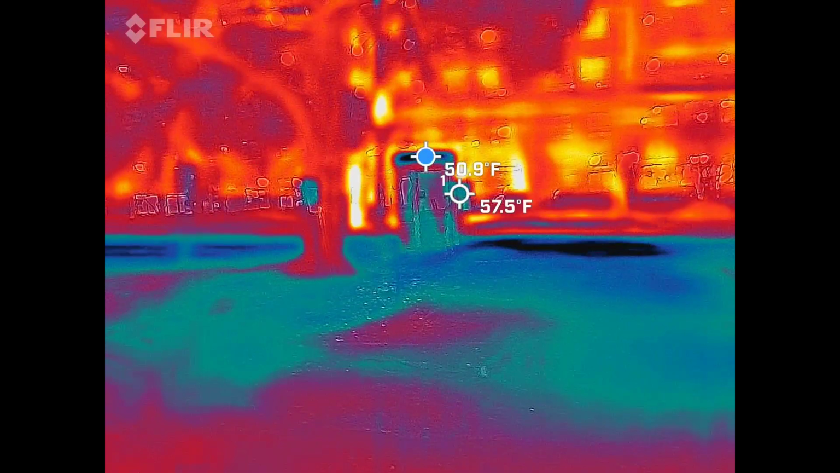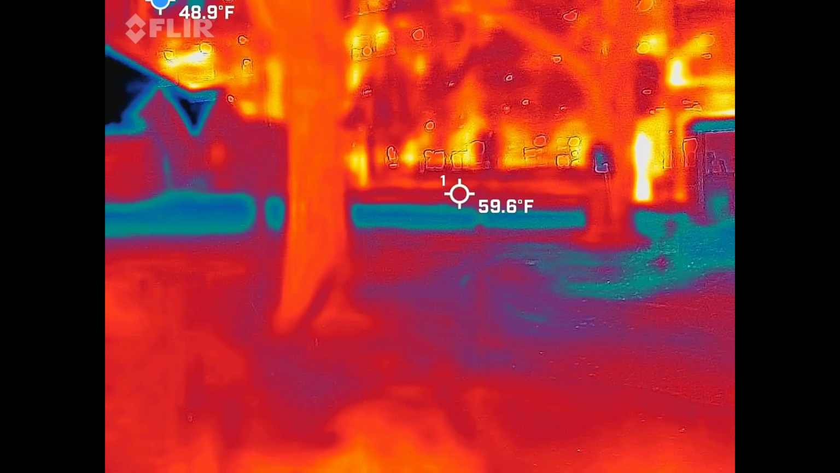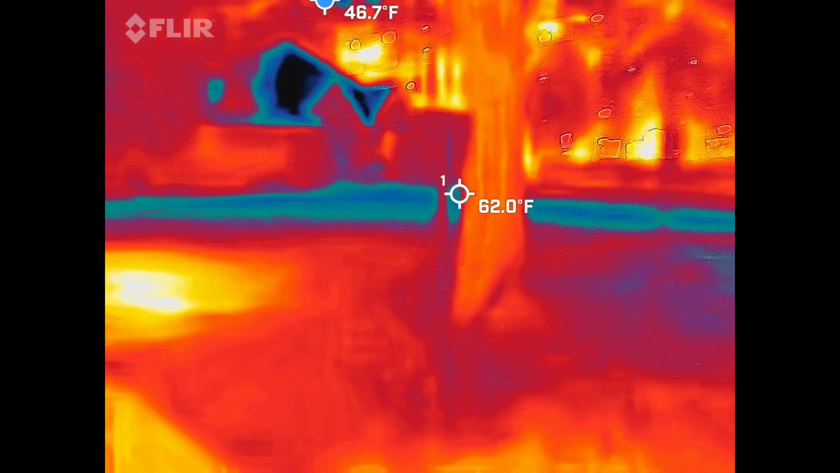This is why I like the smaller groups, because I get to get involved. When I have 10 people, I have to literally just do round robins to kind of see what's going on.